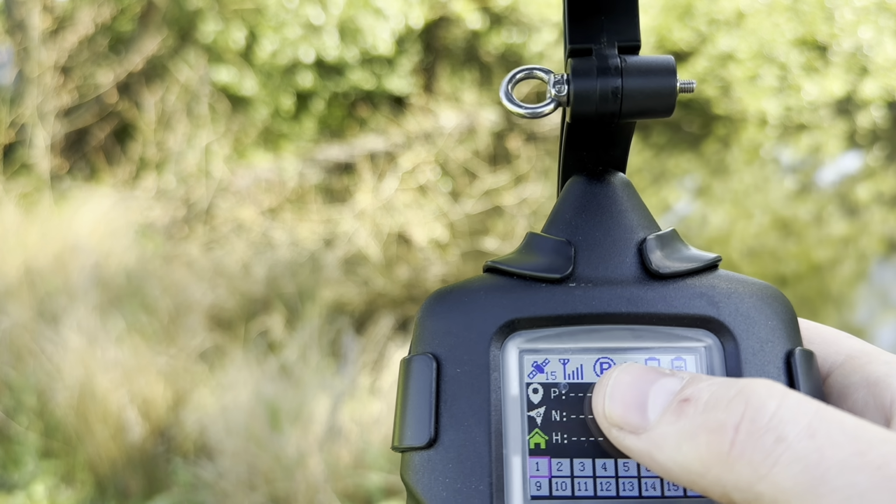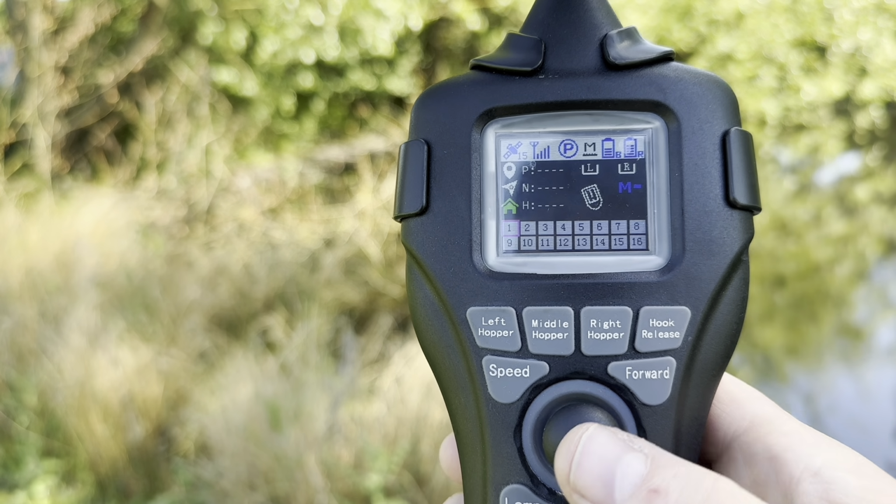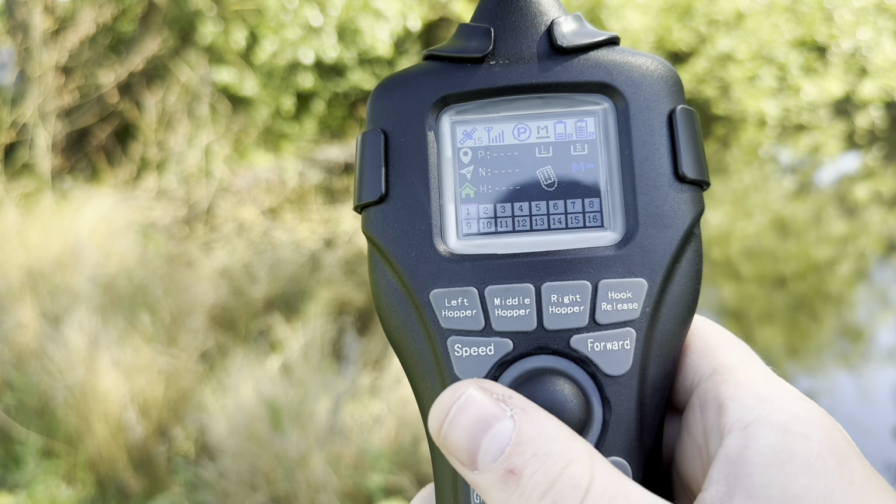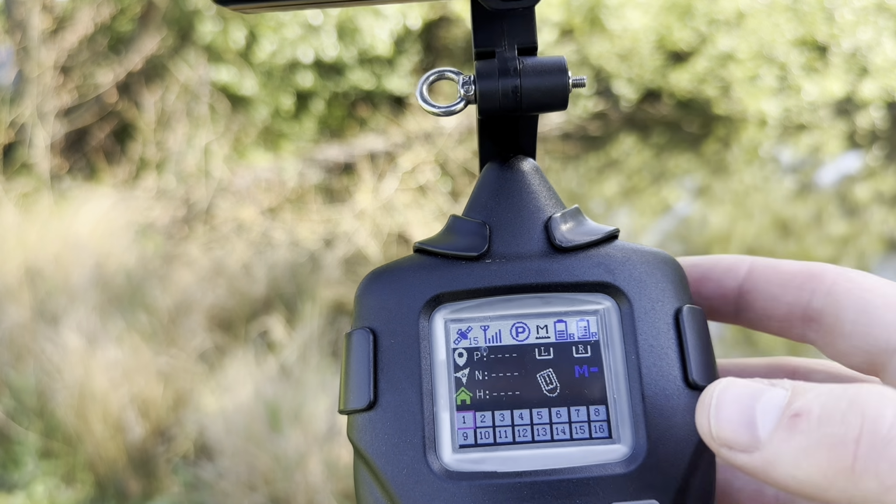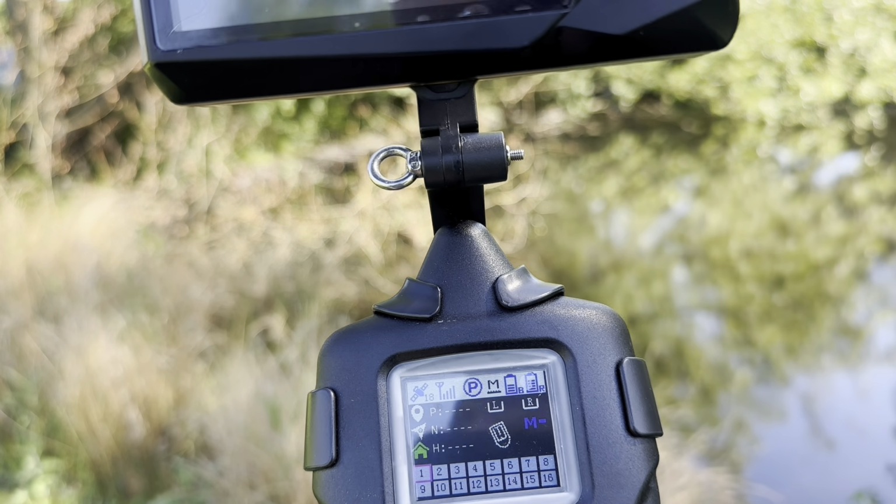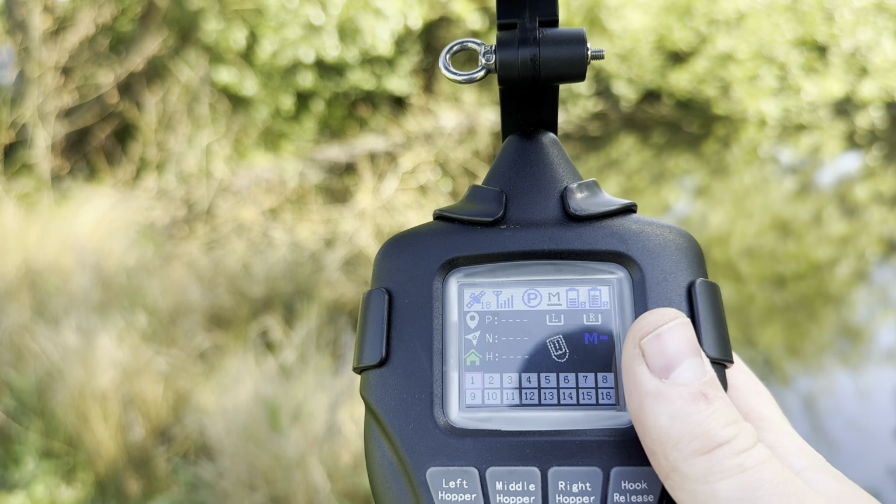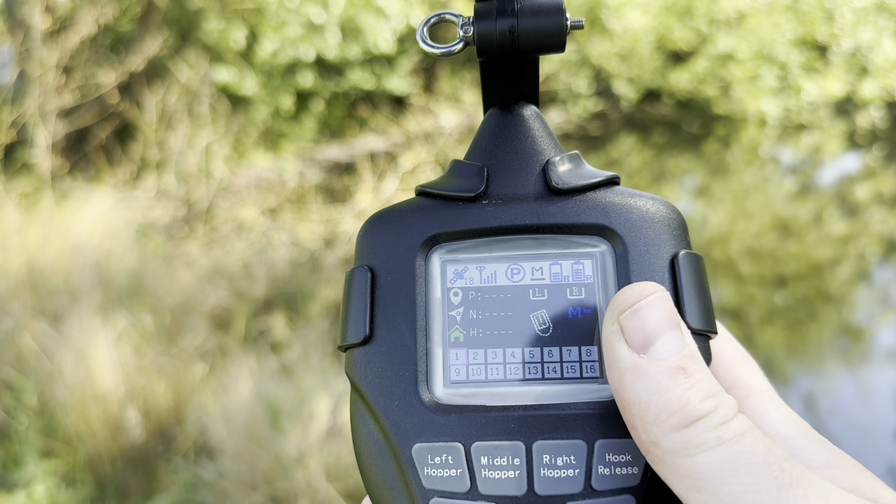Next along here, we have our cursor. So at the moment, the boat is not moving. I'm not moving the toggle stick. If I operate the toggle stick, you'll see that that changes depending on which direction I move. So that's basically just a cursor direction, just as a reference. This here is what we're currently set to in terms of distance, let's say, to our GPS spots. So that is M for meters, and it can be cycled and changed to foot or feet, which I will show you how to do in a moment in the settings menu.